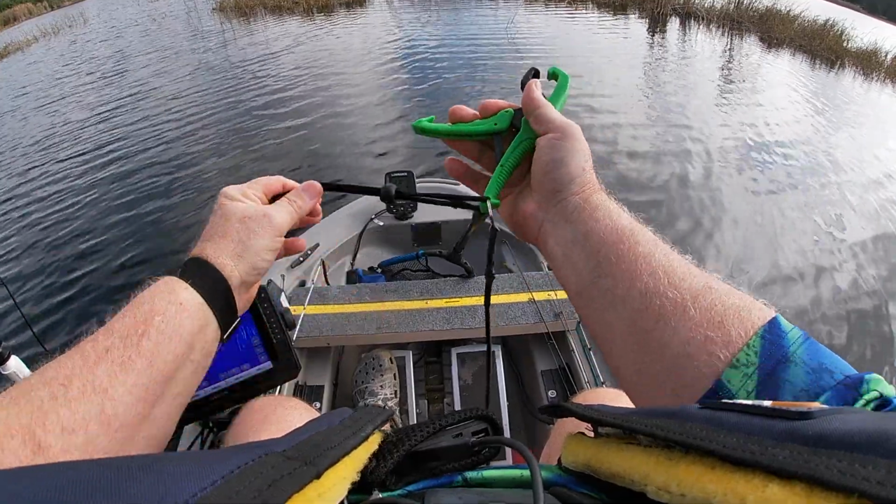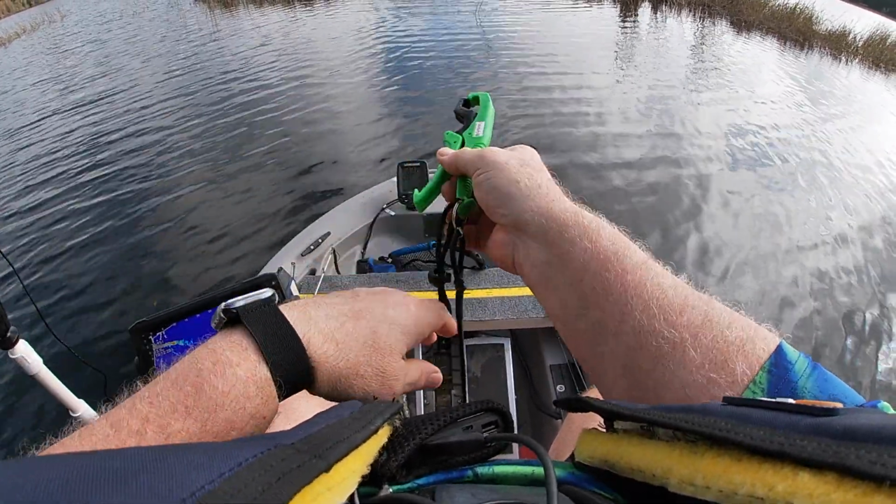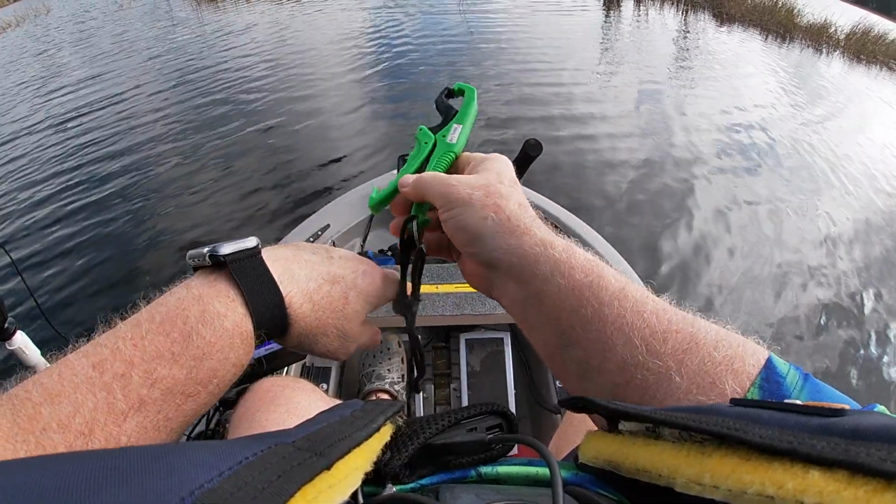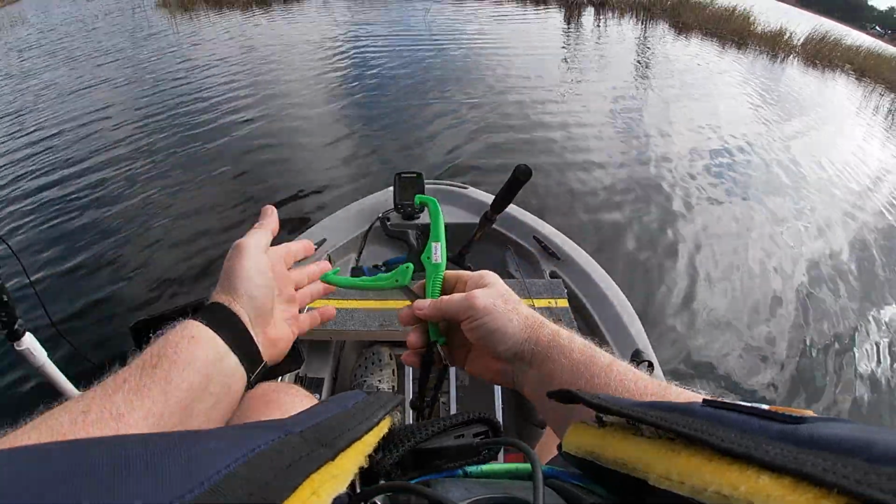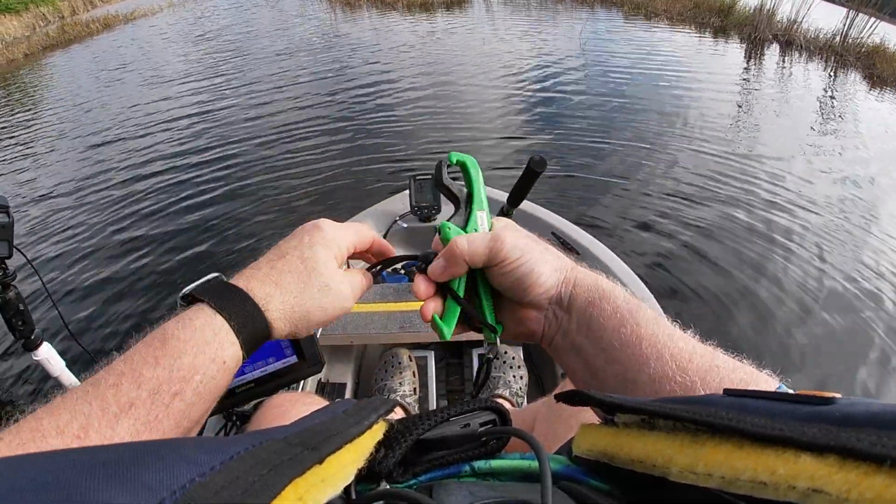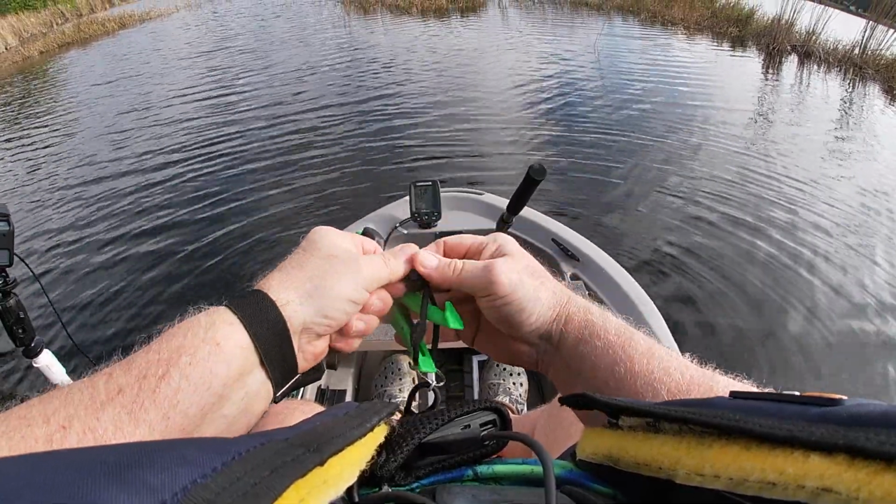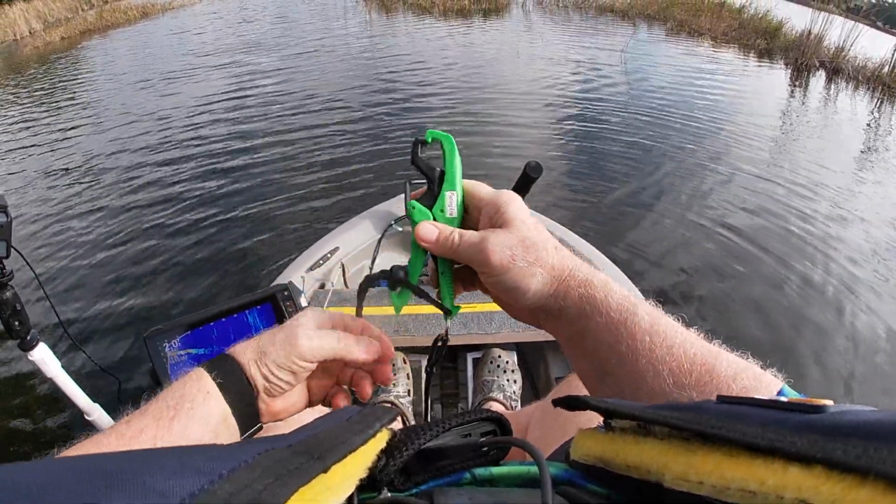And the idea behind this, I like the idea, was once I put this on the fish, I don't want the fish to shake back and forth, maybe bump against the boat, pop that out, and then the fish is gone. If I put the lanyard it came on, I just go like this, slide this down, and now it can't come undone. It's like a safety.